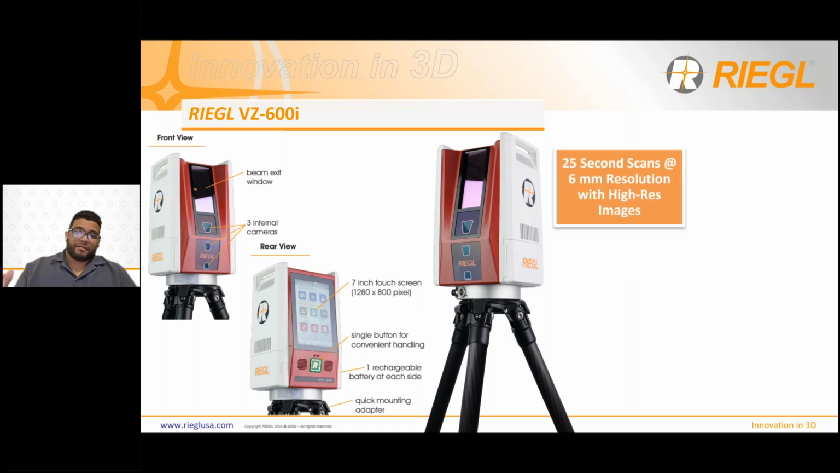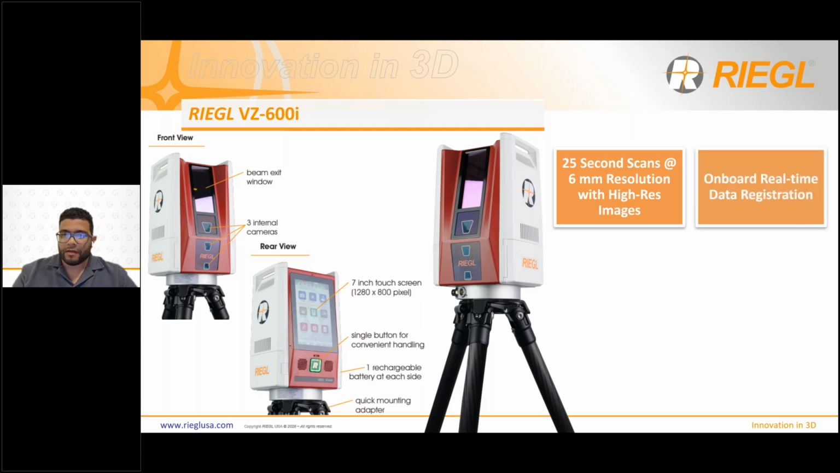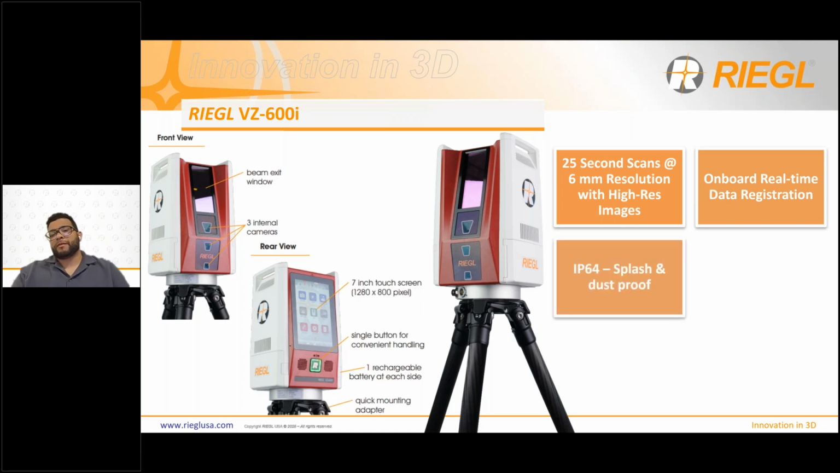The scanner's most highlighted feature is that it scans in about 25 seconds at 6mm resolution with images at the same time. Also, the scanner is capable of registering your data on board in real time. The scanner is IP64, therefore it is splash proof and dust proof. You can use it in the rain or any kind of dusty environments. You get a maximum range of about 3,280 feet, which is about 3/4 of a mile. For those of you that prefer metric, that's about 1 kilometer.